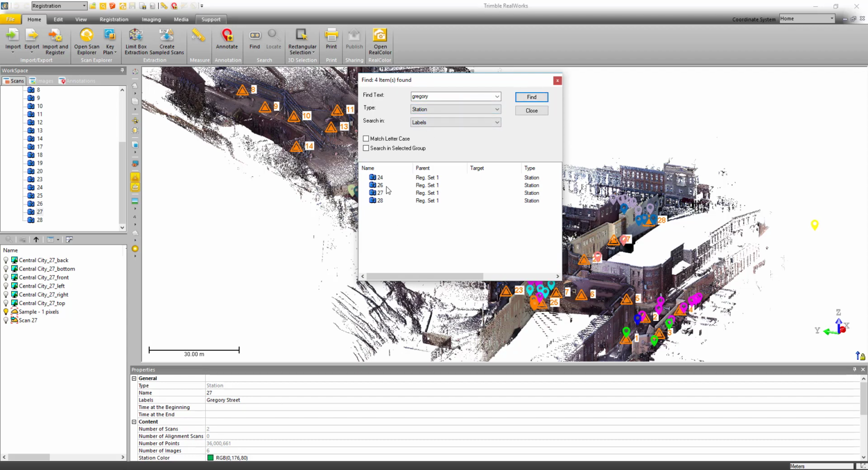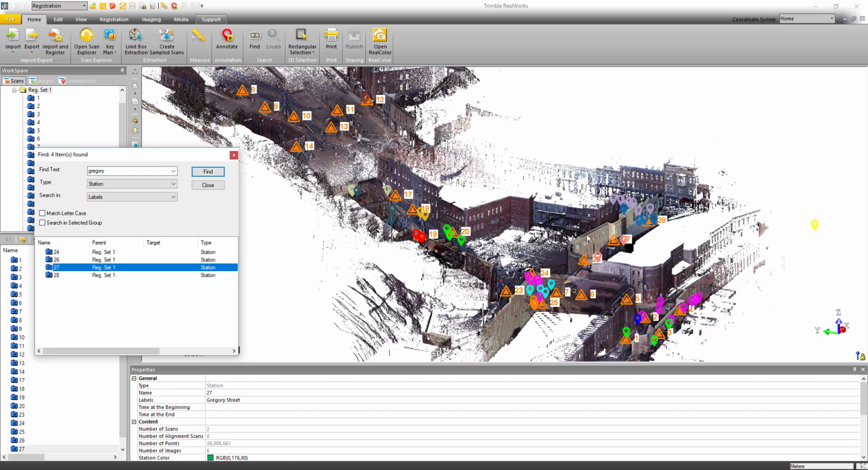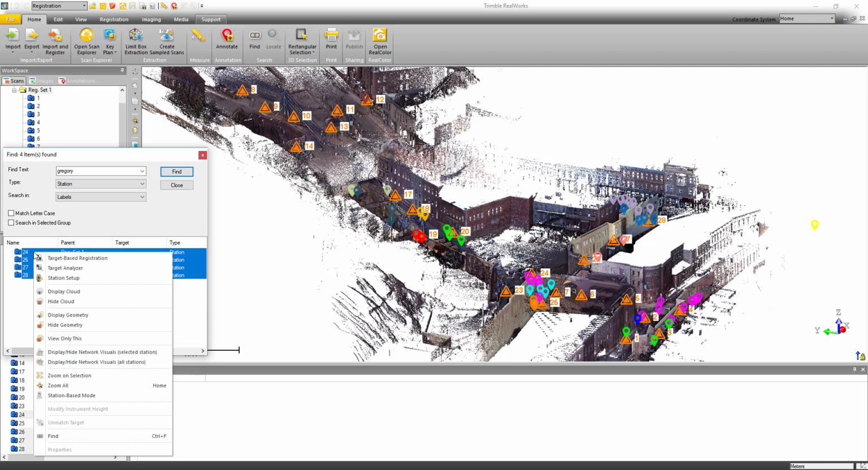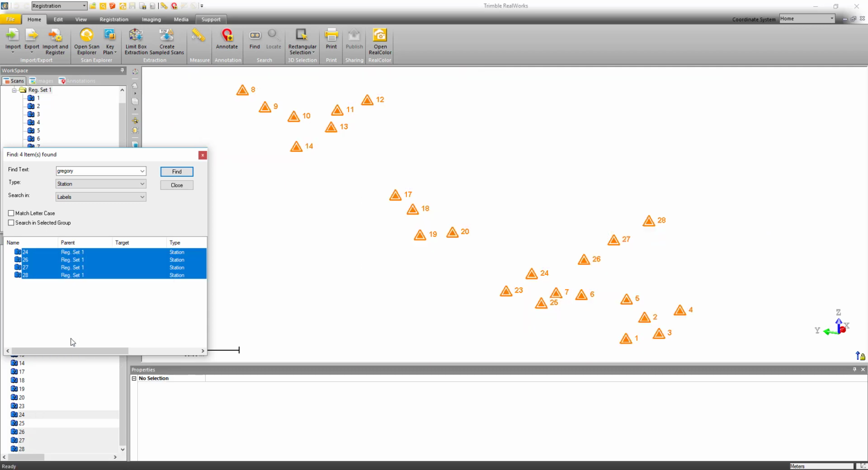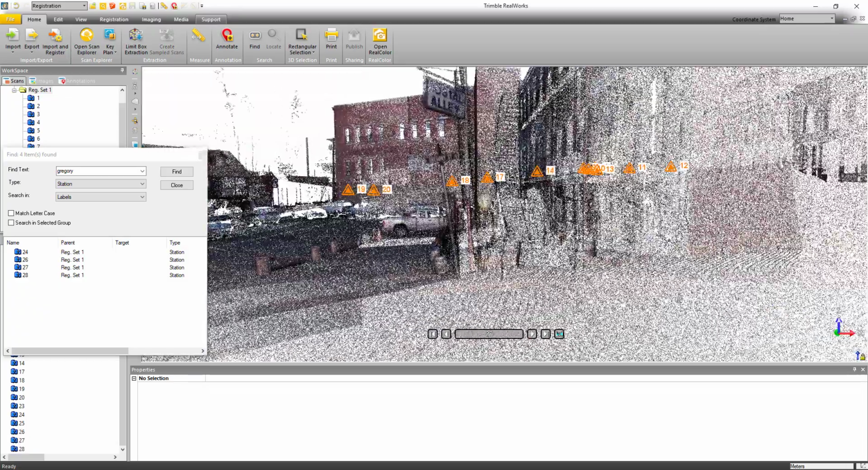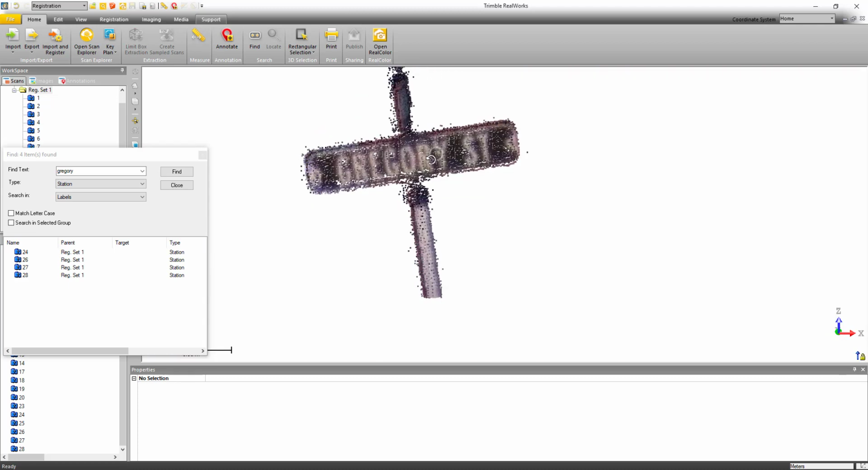So you can see it found 4 stations that have this label. In fact, station 24 has 2 labels. It's got Spring Street and Gregory Street. And if I look at stations 26 and 27, they both have the label of Gregory Street as well. Now from the found group, I can select 1 or more stations, right click, and then choose view only this, and then I can see only the stations that are on that street or, for example, on that floor. So you can see how it would make it very easy to go in and do registration. We can just show the stations on a certain floor or certain rooms of a building. So if we look here, we can see we're actually on Gregory Street.